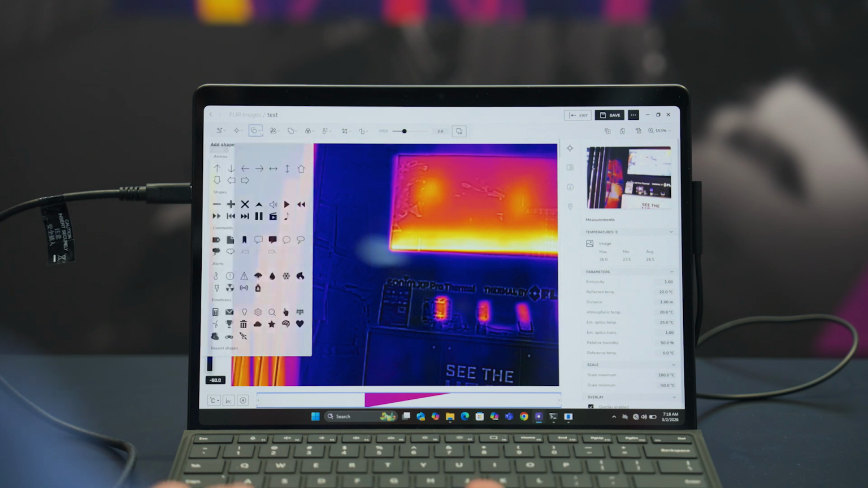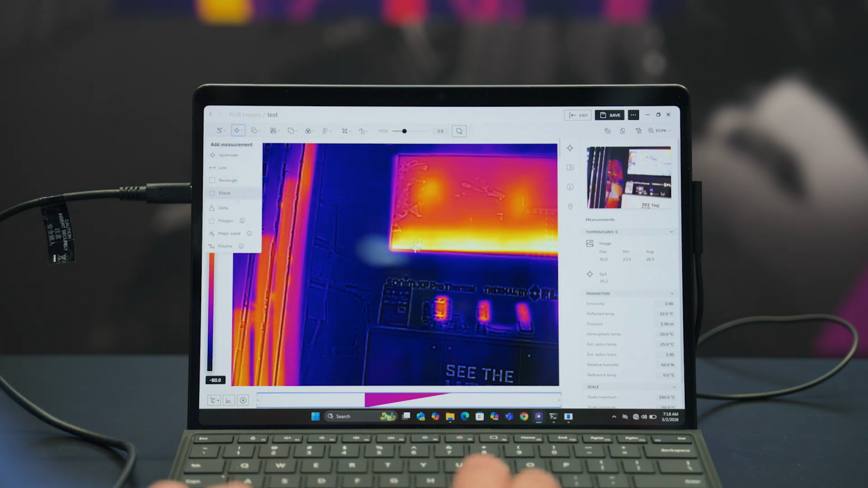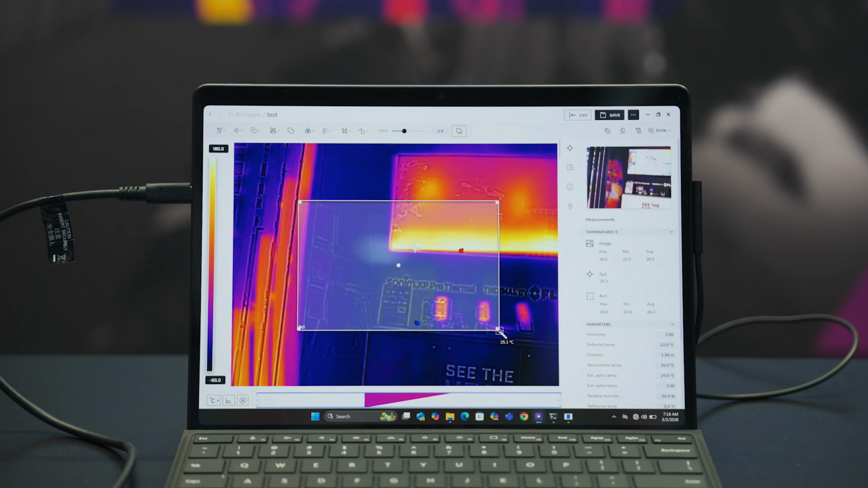So I can do things like add a spot meter, add rectangles, get the temperature measurement of various objects and scenes, create reports, etc. This is truly on the FLIR ecosystem, allowing you greater access to things like report generation and post-processing, all through the Lepton XDS.